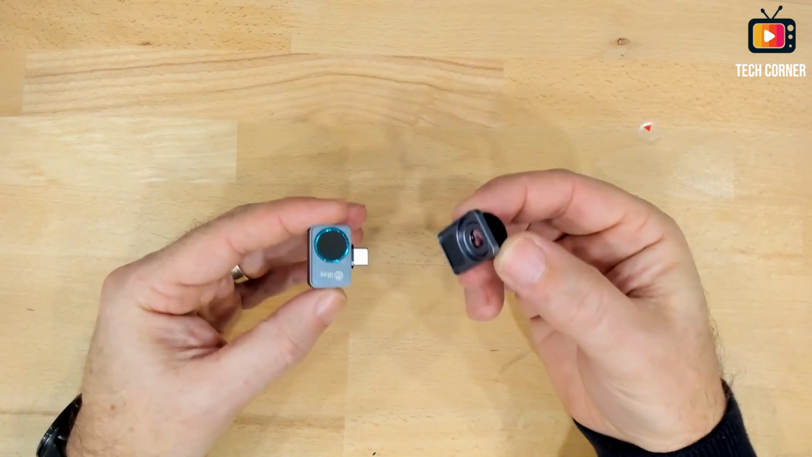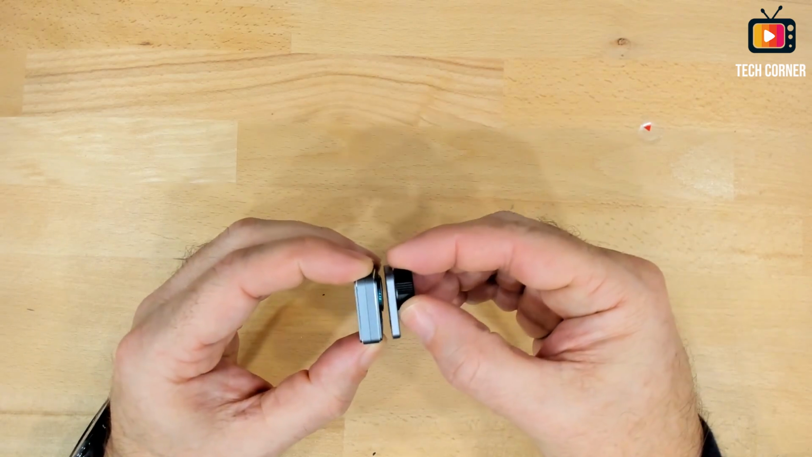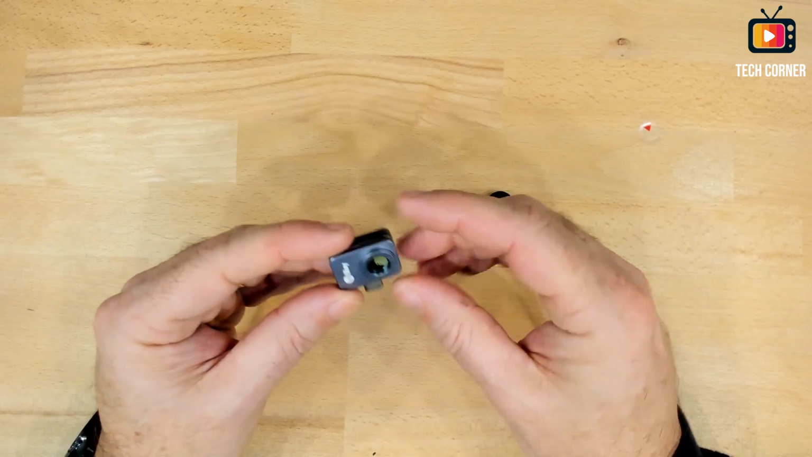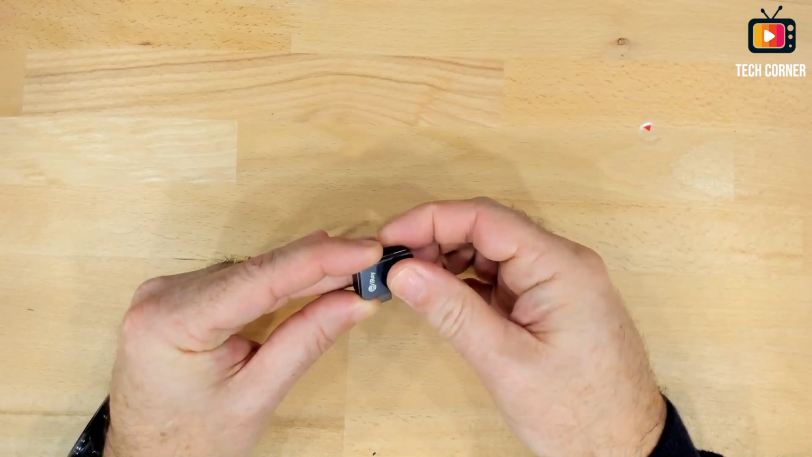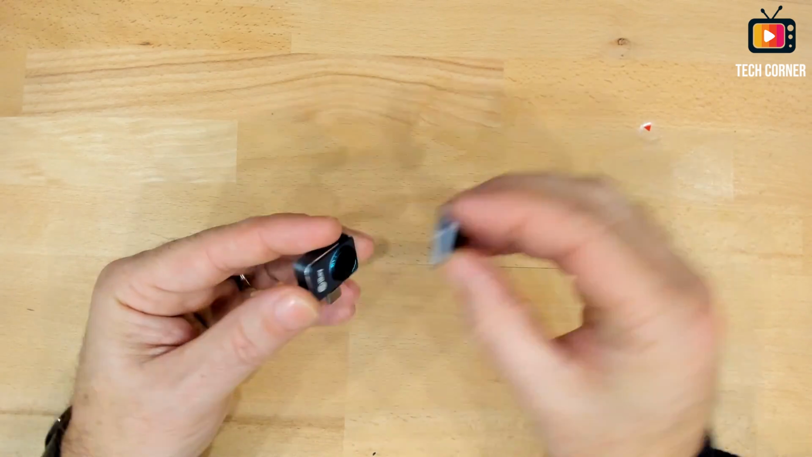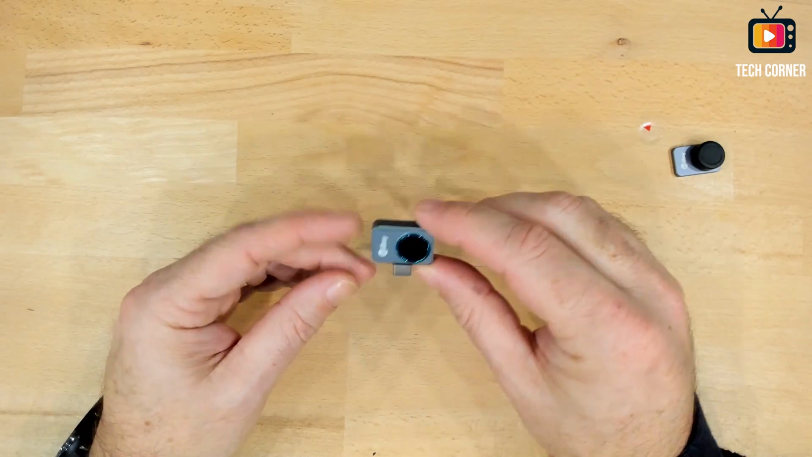And you have this lens that works through a magnet, and it will stay in place. This is a macro lens for really near analysis, like SMD. And yeah, let's connect this to the mobile phone and see what we can do with this.